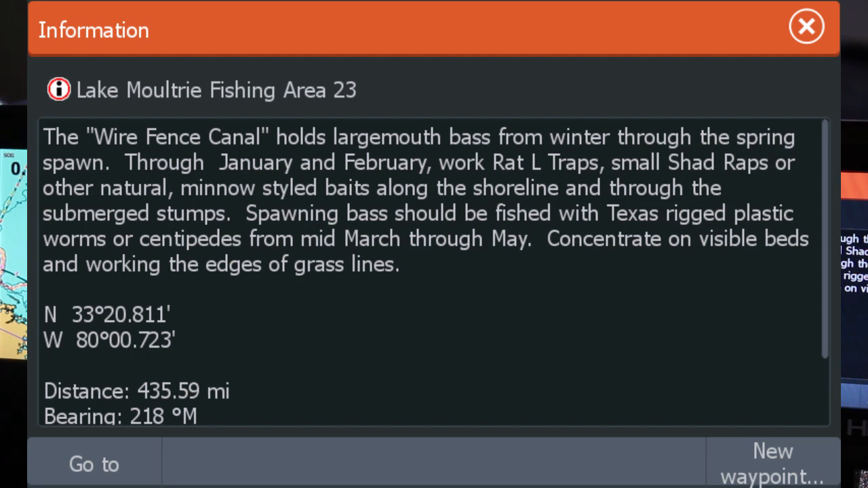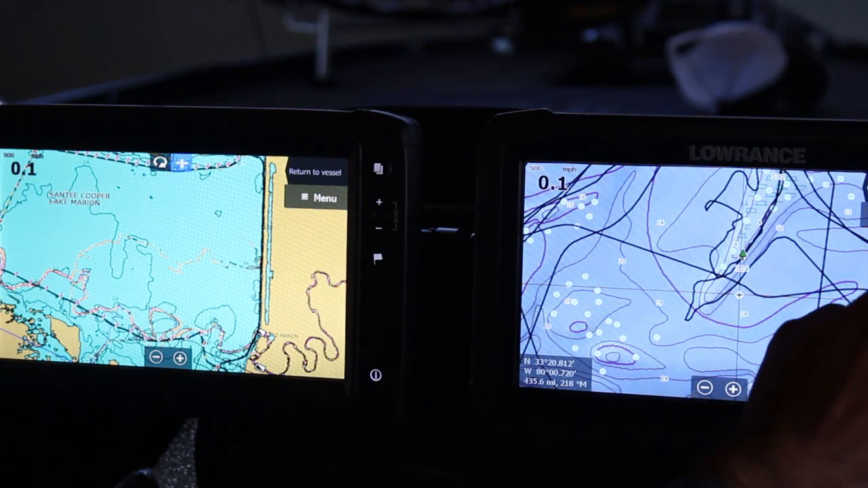So I clicked on one of those items right there, and you can see Lake Moultrie, fishing area 23. The wire fence canal holds largemouth bass from winter through the spring spawn. Through January and February, work rattle traps, small shad baits, other natural minnow-style baits, shoreline. Let's take a screenshot capture of this. I'll post it up. There's all these types of little information about some of the spots on here.